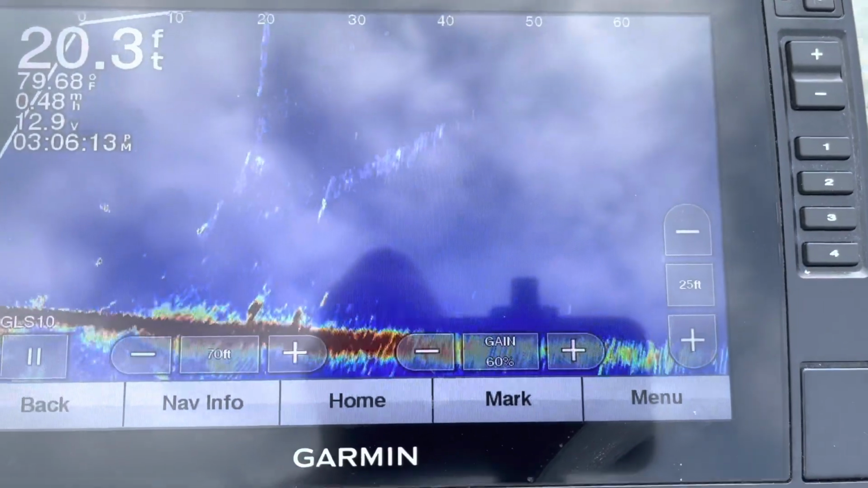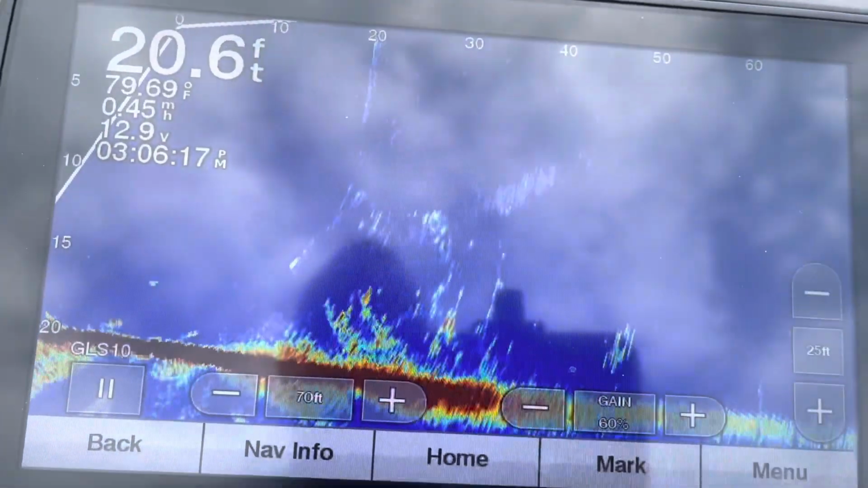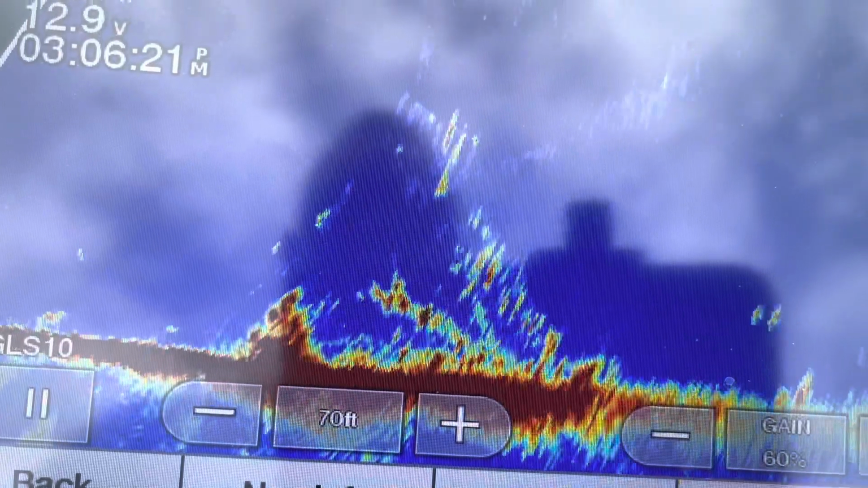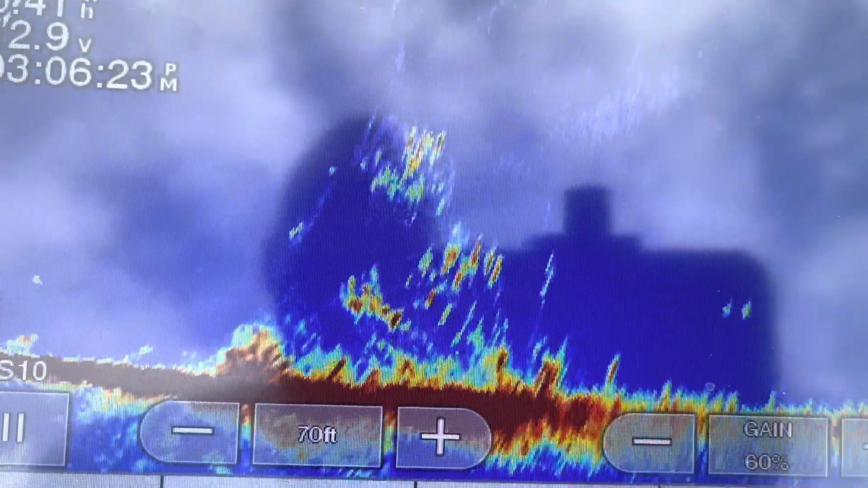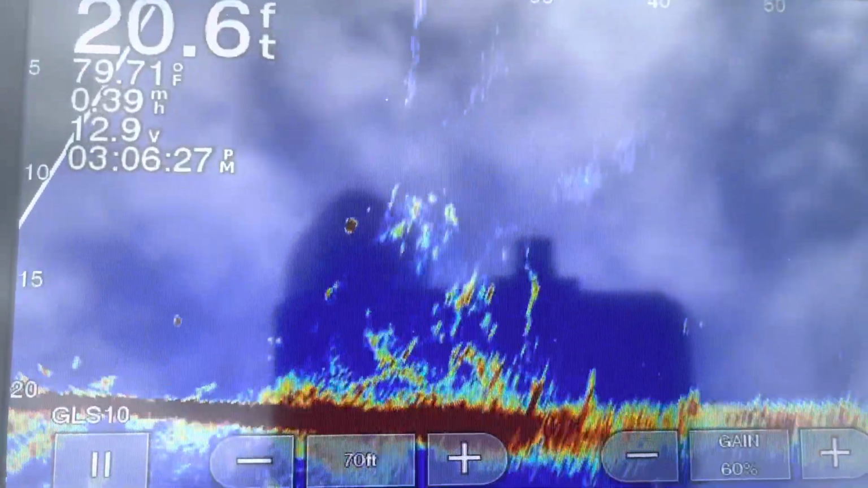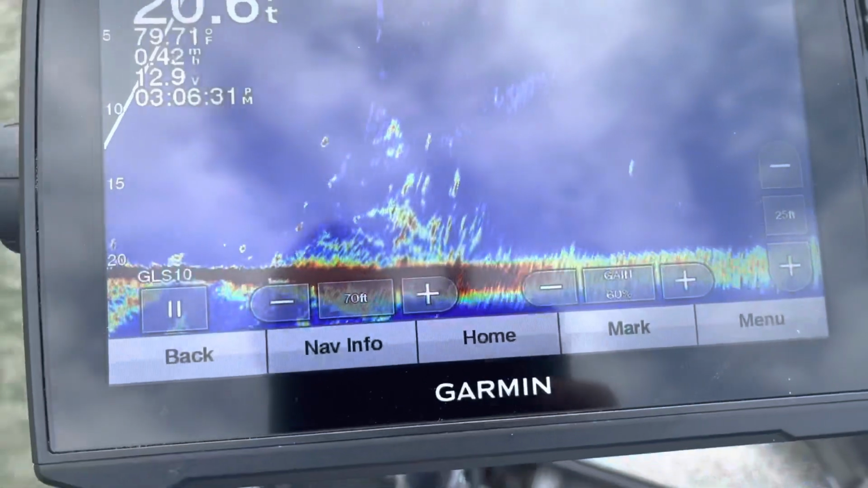That's one to the side of it right there. He's kind of small. Well, let's throw one. Might be a fish in there.